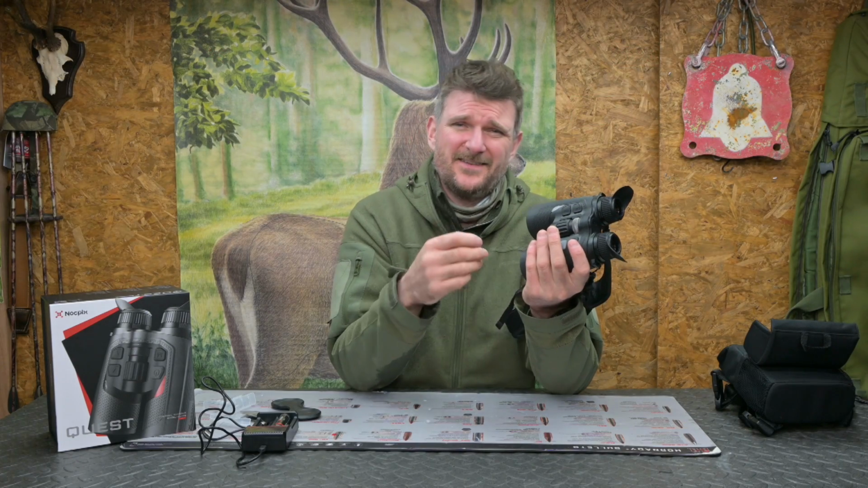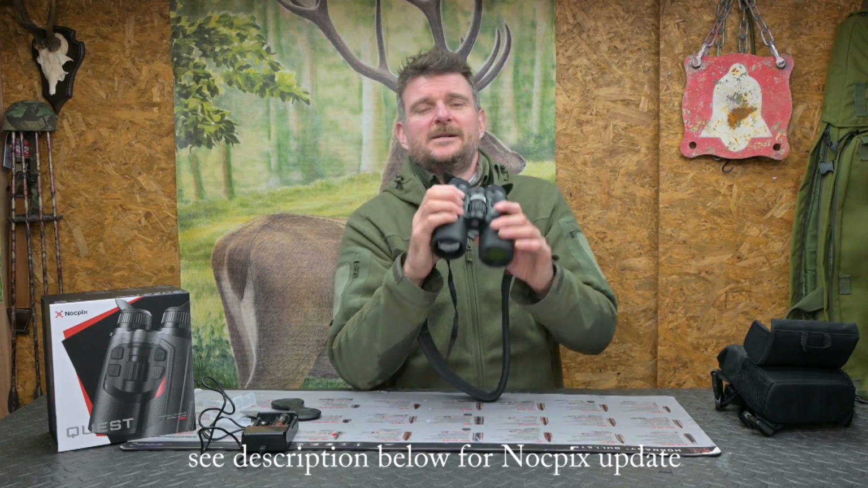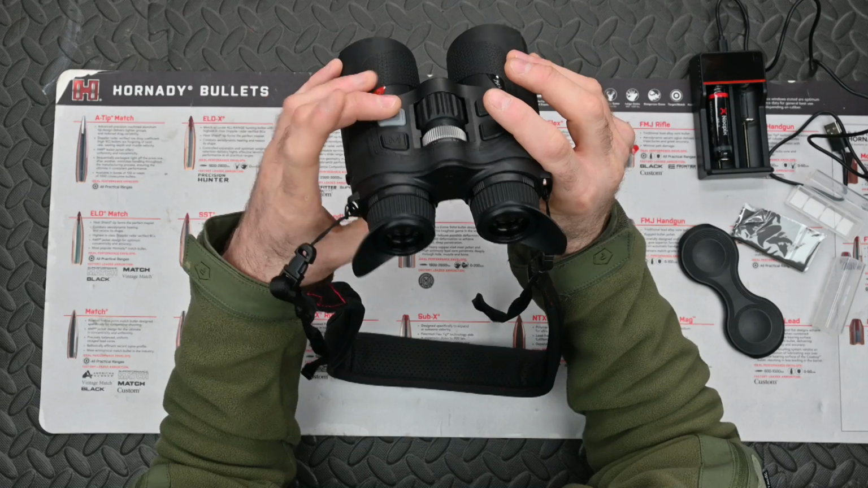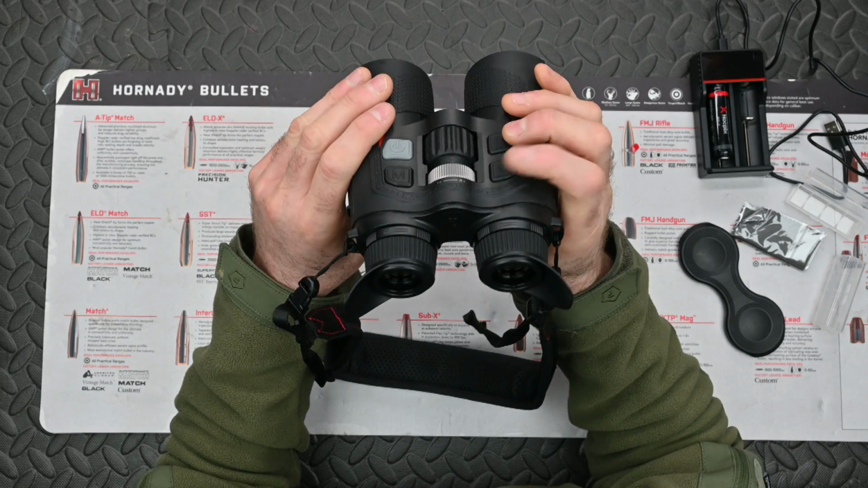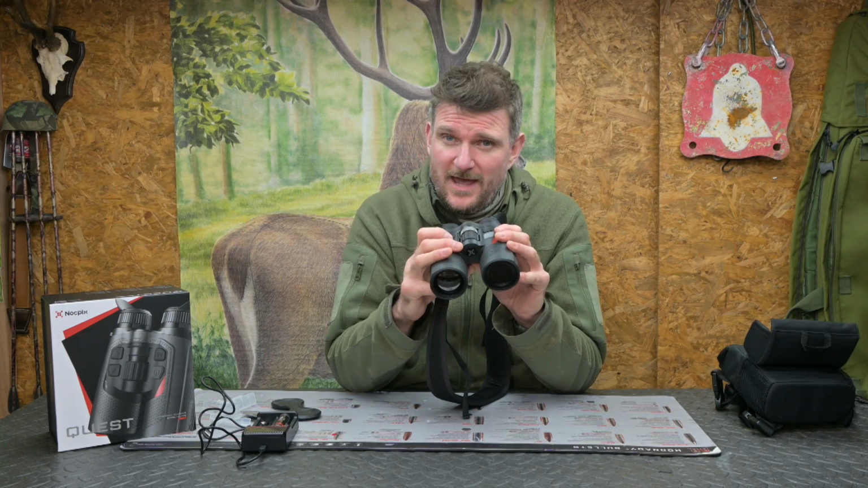That's all very much listed in the details in the instructions, but I want to give you a review on how I find this to actually use. So you'll have noticed, obviously, I've got power on, power off, I've got the menu button here, then I've got the up and down buttons there. Now the up and down buttons, when I'm looking through it, the front one here gives me the rangefinder.